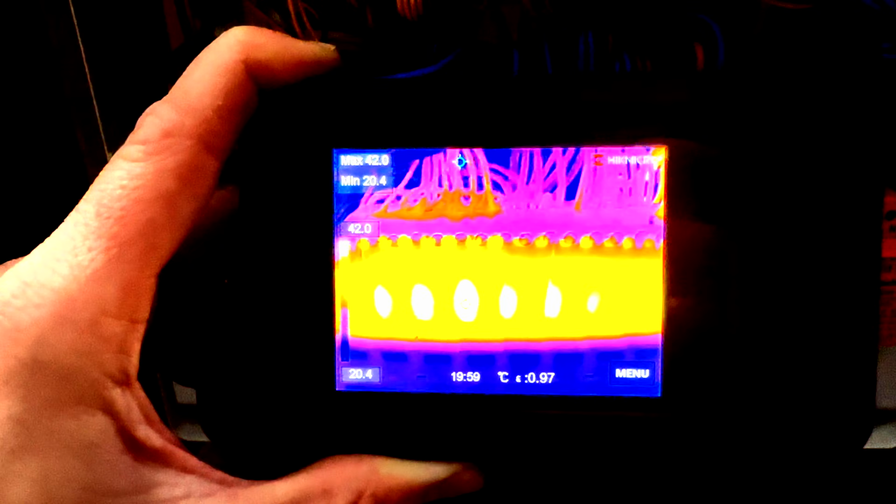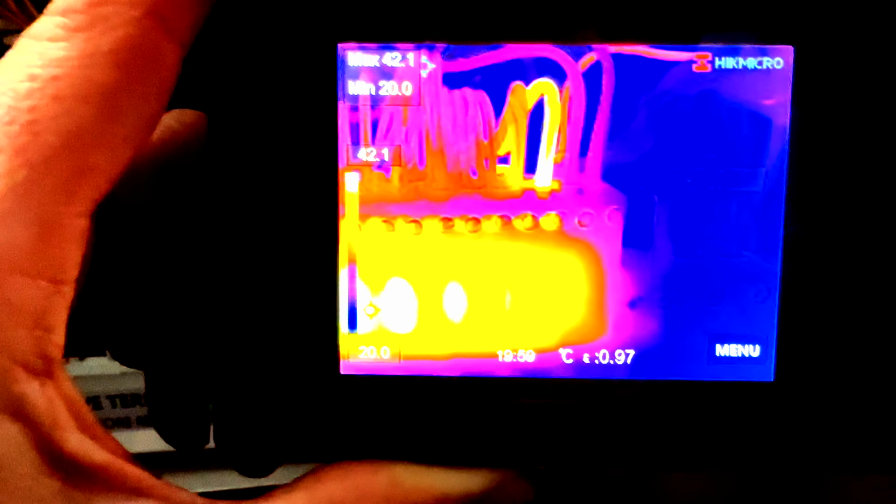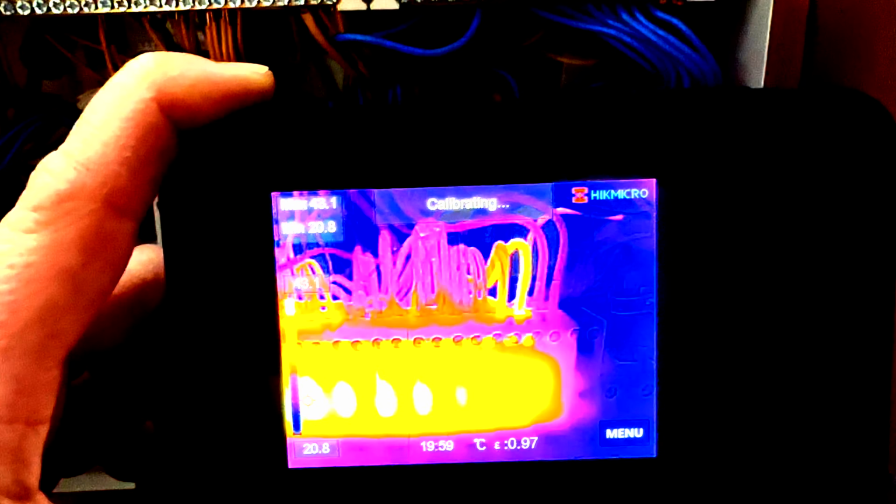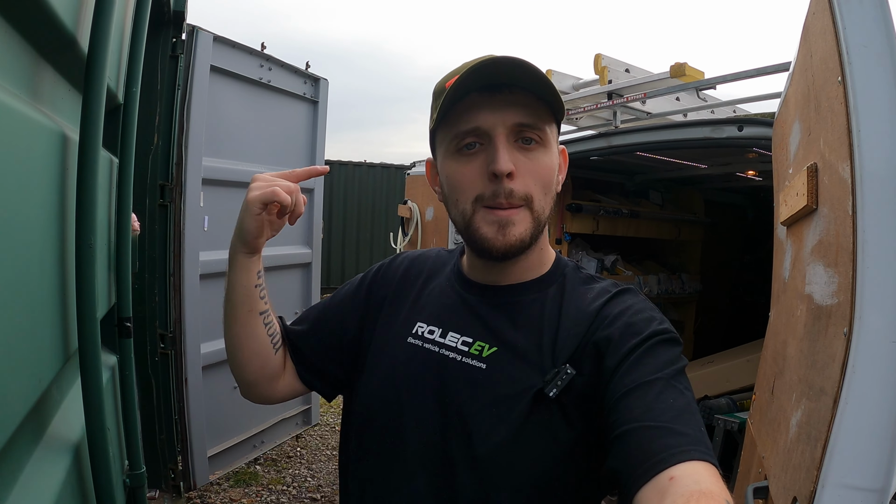You can see why I like to space my RCBOs out with blanks, because they do get quite warm, but obviously in certain cases you can't, otherwise you'd end up with a board that's too big. But I think that loose connection is very, very obvious there. What's that cable? That'll be that cable. See, that's the neutral from this RCBO. That's going hot with it. So let's tighten that up and get on with it. What an amazing piece of kit. I mean, there, you'd never know, would you? You can't tell. See you on the next one, peace!